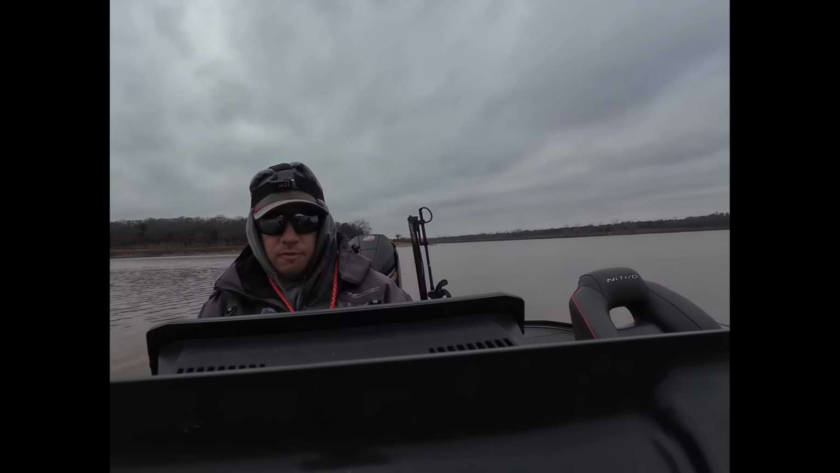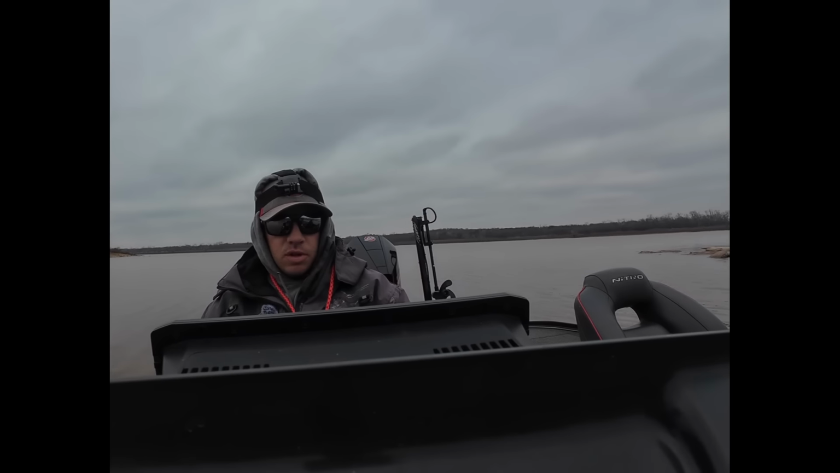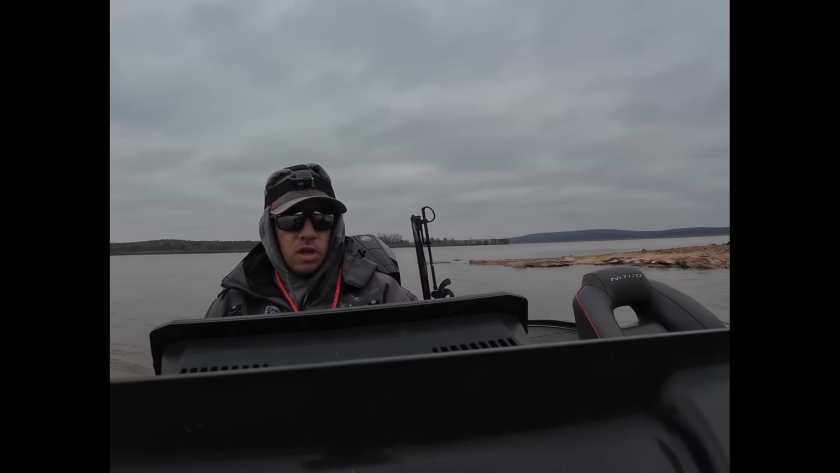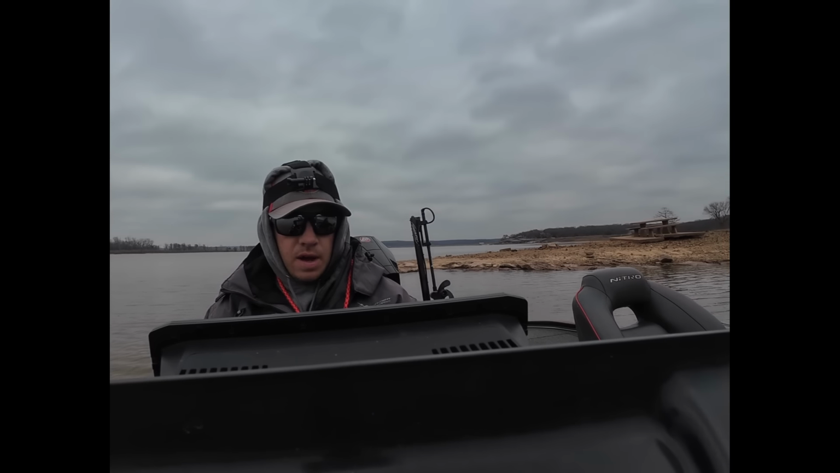Ready to go find some fish. Now today I'm not keeping nothing. It'll be all catch and release if we do find anything, which I'm sure we will. That nose on me is like a sniffer on a bloodhound. I can find them crappie almost every time.